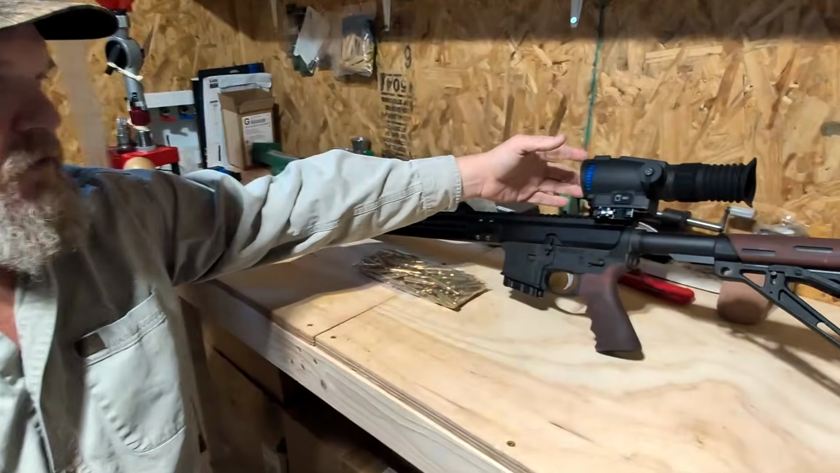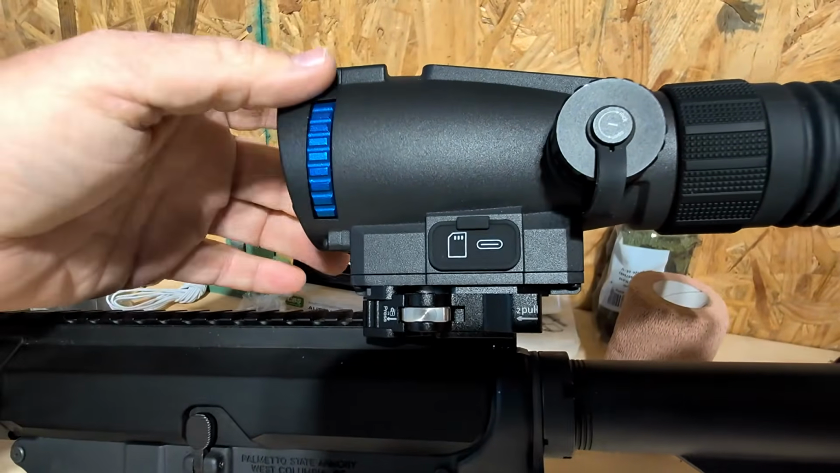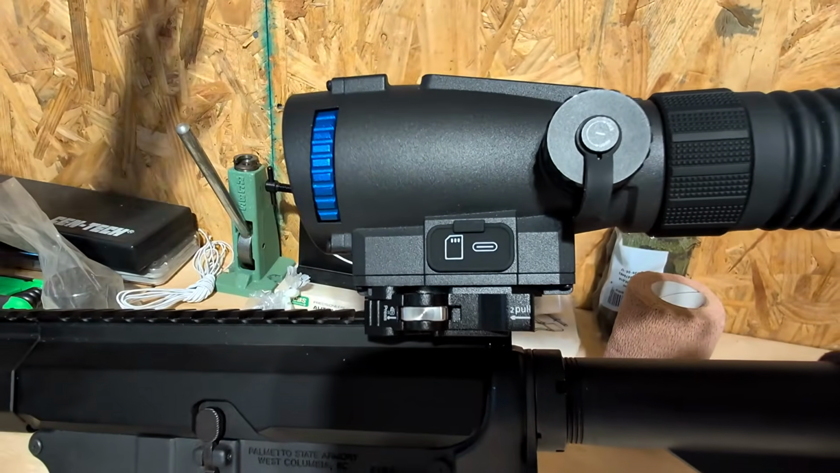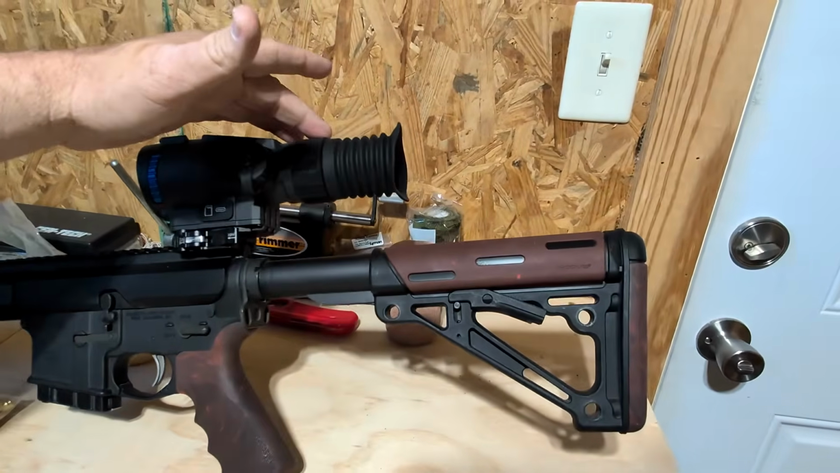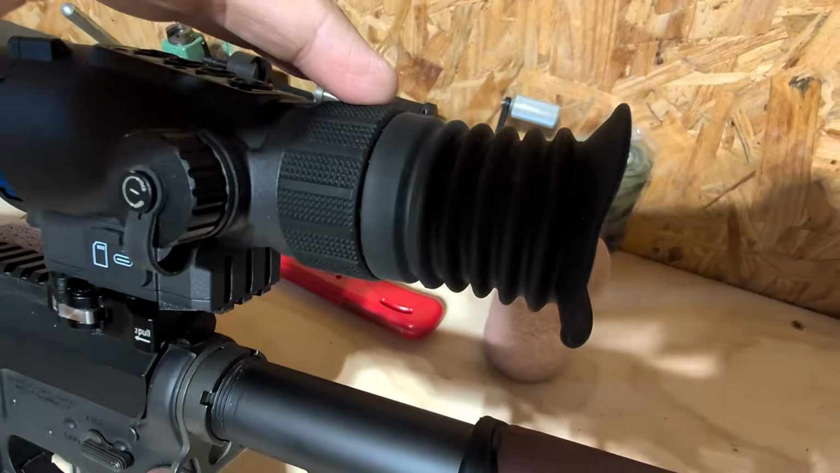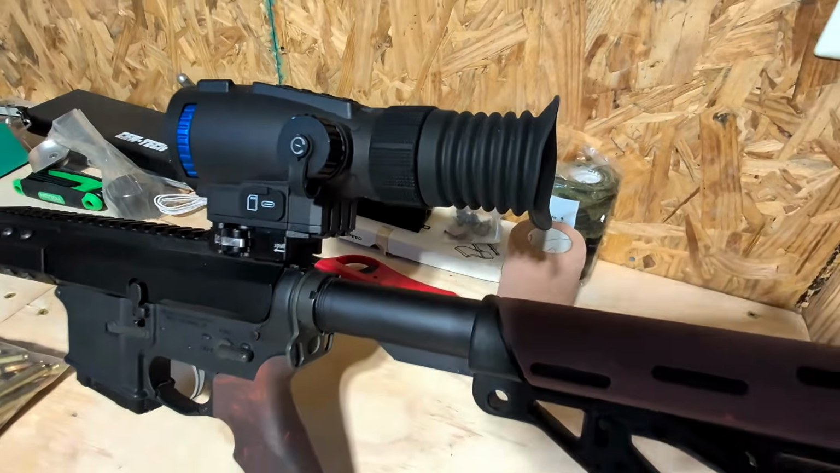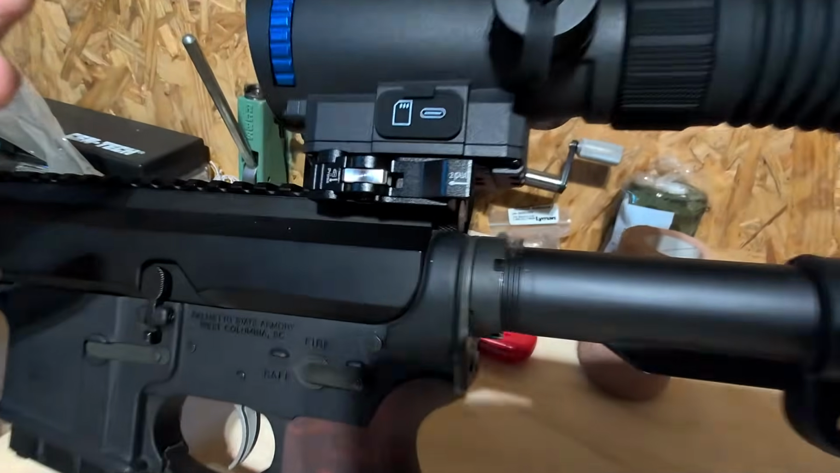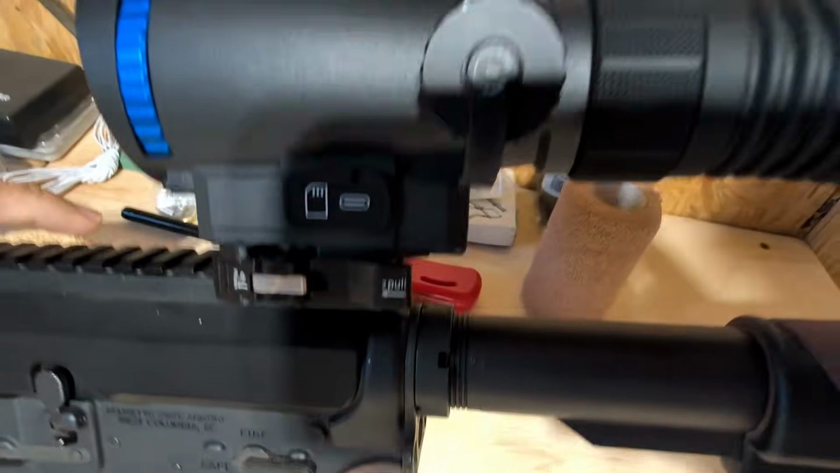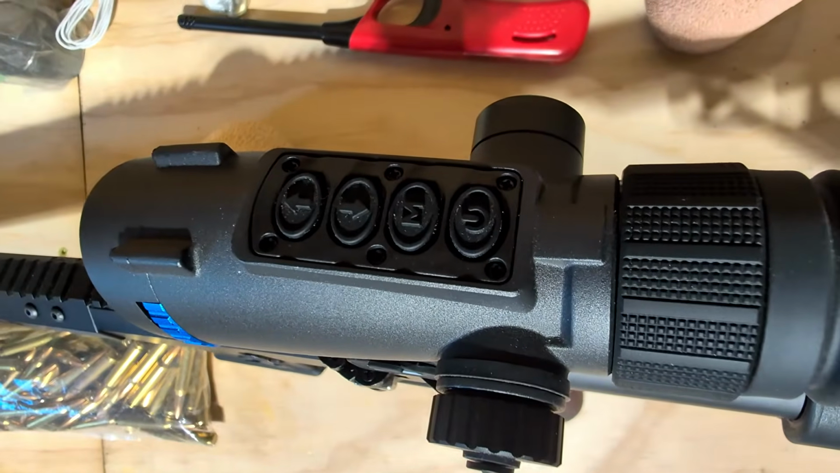It has the focal lens up here, the blue turner that you turn and focus your view out in the field. It does have the back lens to adjust what you're seeing inside the scope to crisp up the view inside the scope. It's easily mounted. The buttons on top are very well put together, easy to sight in.